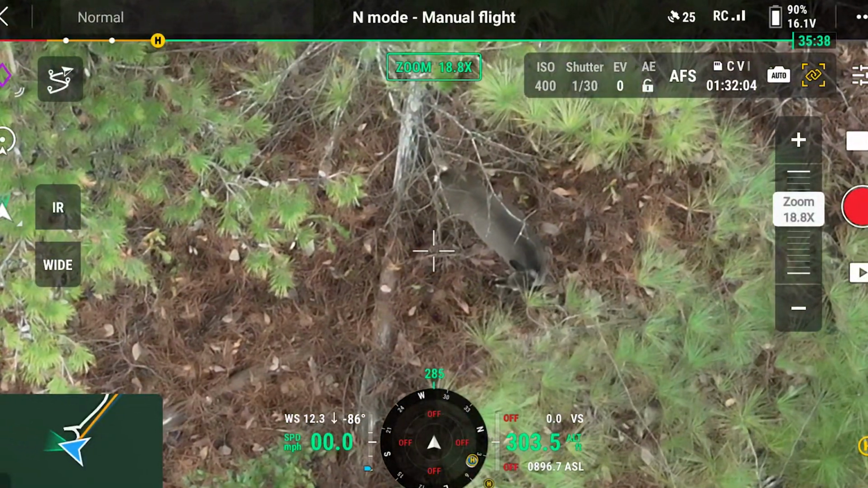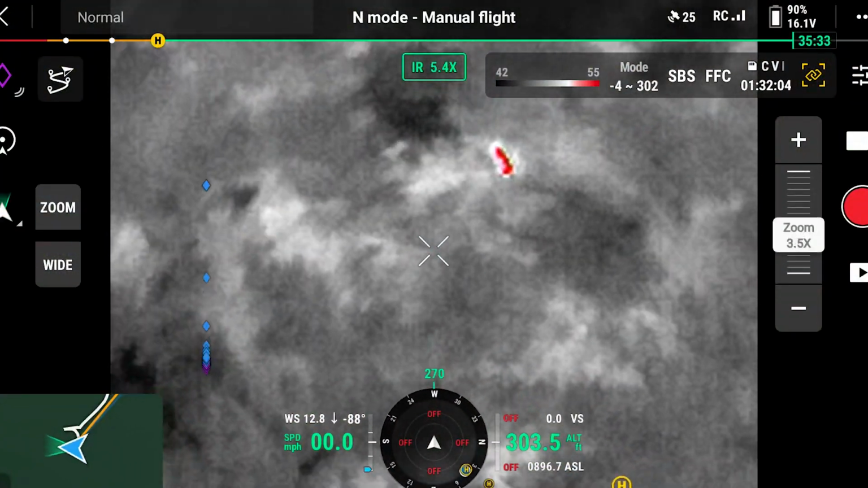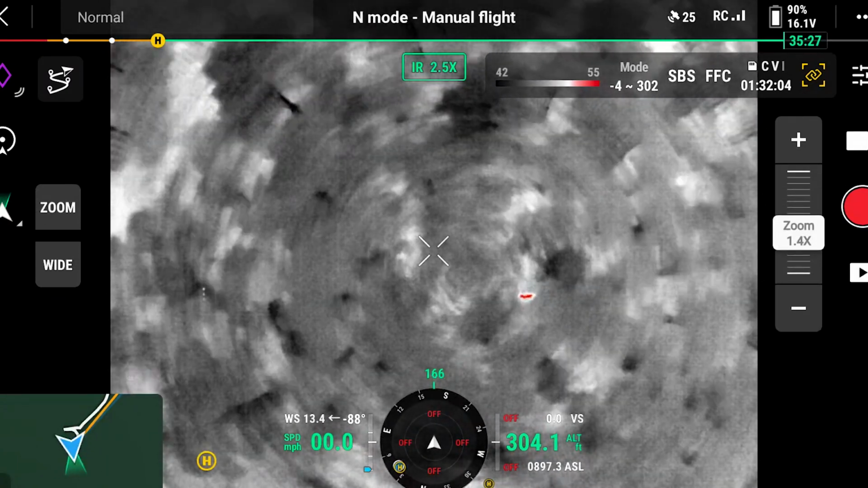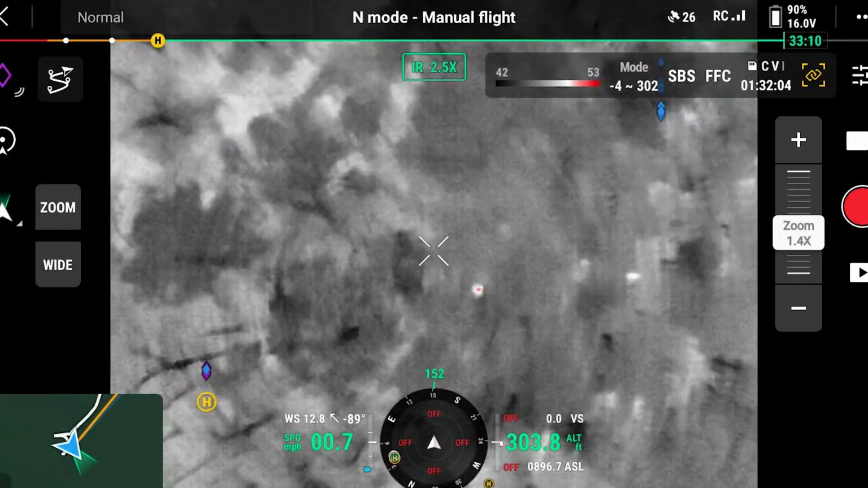Doe on her feet. This one actually, I mean, he's covered, whatever it is. But it also looks a little cooler. So, we'll see what it is. That one right there. There we go.